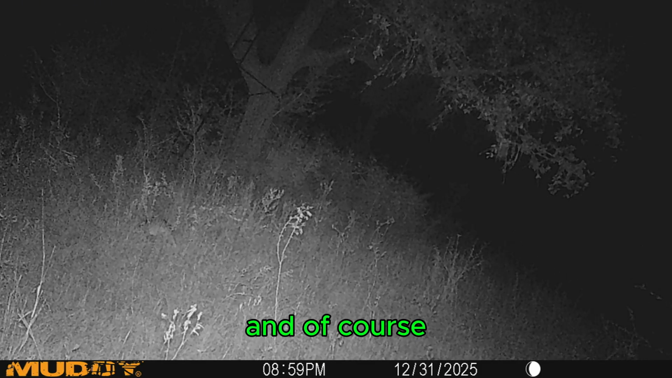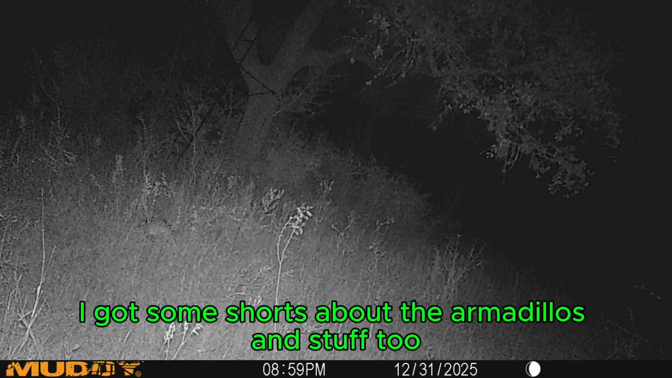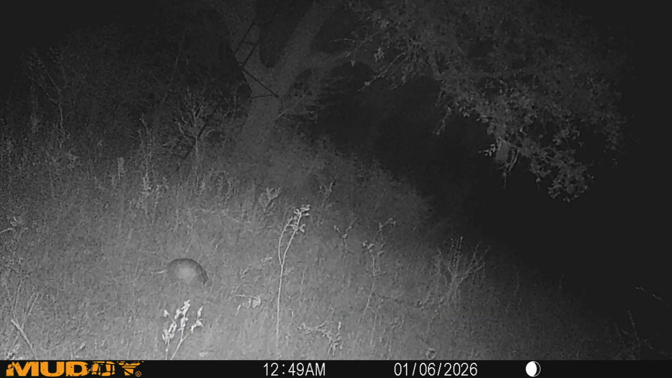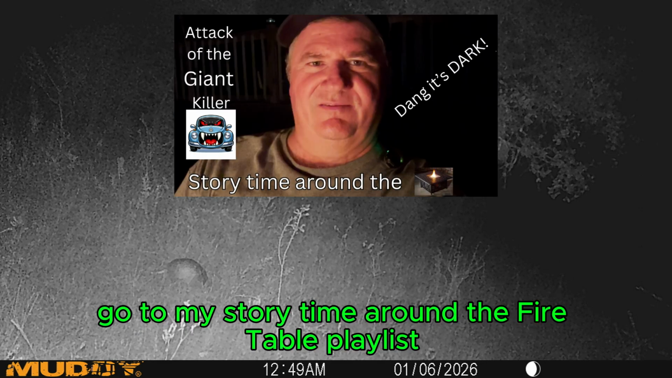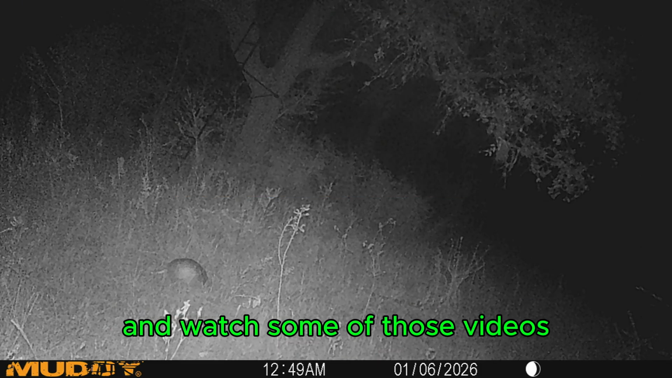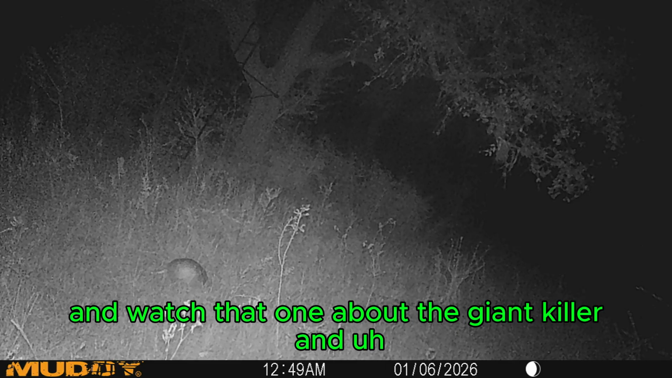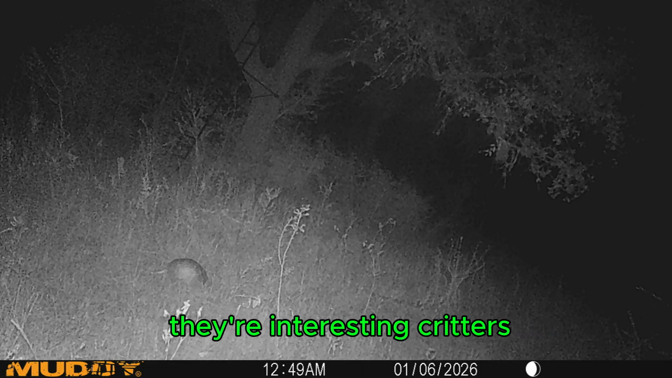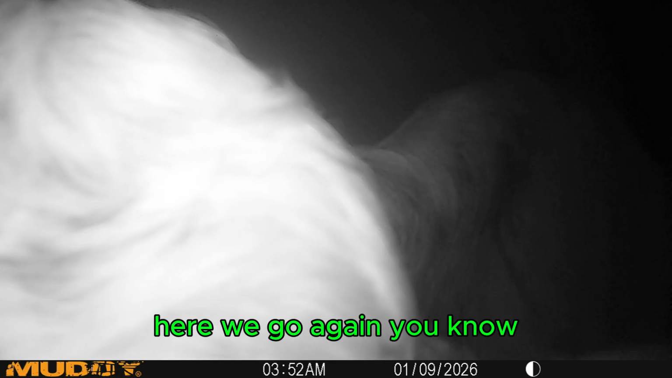And of course, then there's an armadillo. A lot of armadillos. I've got some shorts about the armadillos too. And then here's another picture of an armadillo. So there's going to be a lot of armadillos. If y'all like an entertaining story, go to my Story Time Around the Fire Table playlist and watch some of those videos, and watch that one about the giant killer, and you'll understand what I'm talking about here. So they're interesting critters.